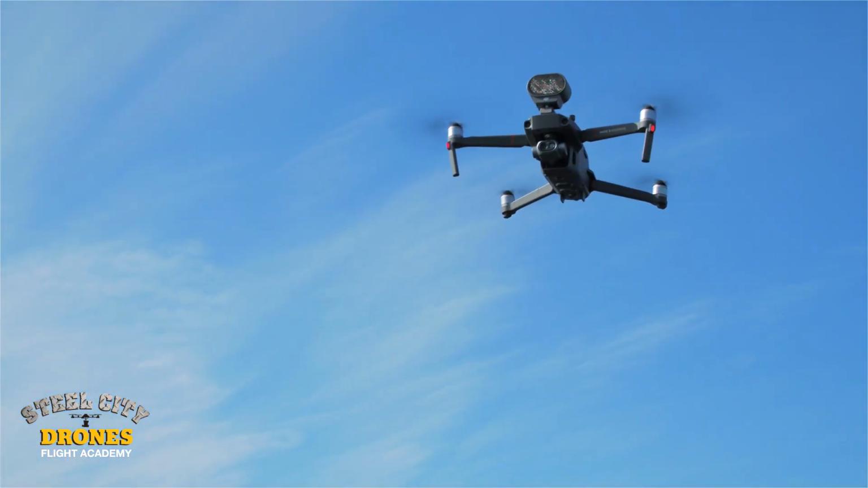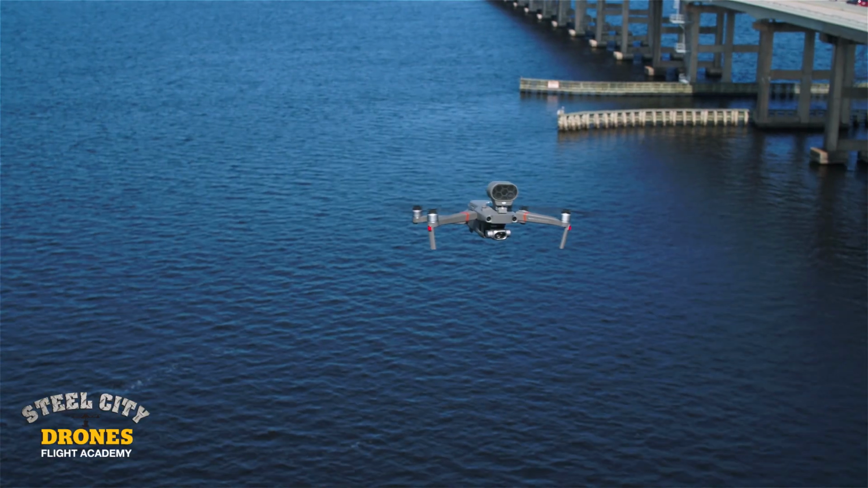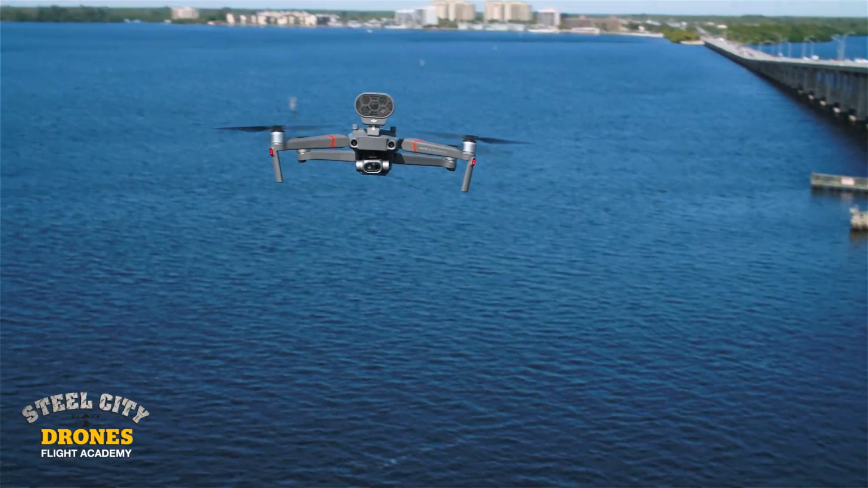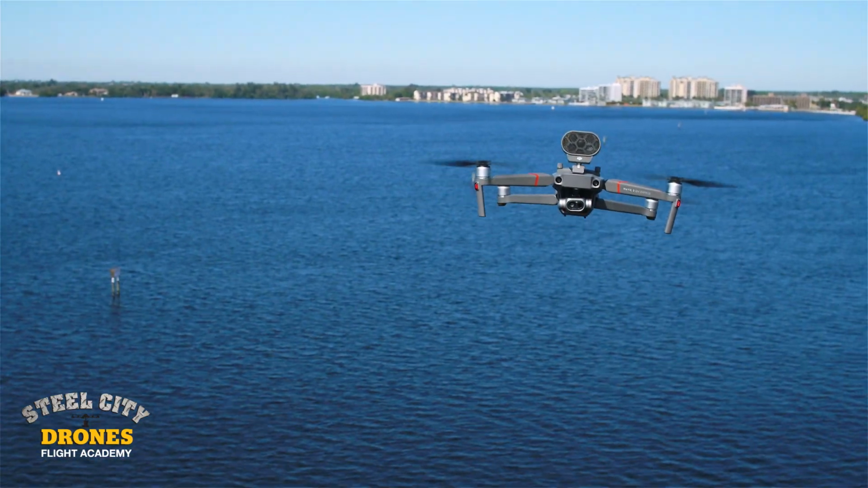It has both the regular camera, it's called an RGB camera, your normal visual camera, with a FLIR thermal camera built into that same housing right down there, and it lets you switch between a regular view and a thermal view, and it's just really fantastic.